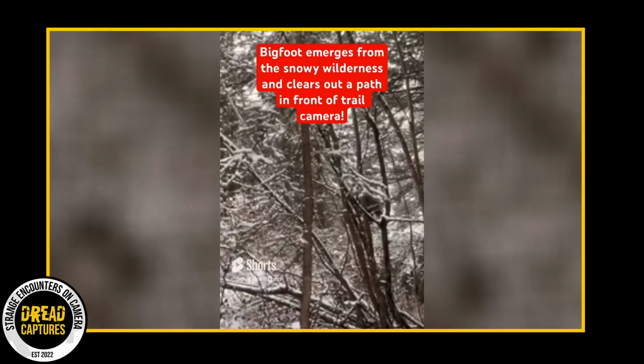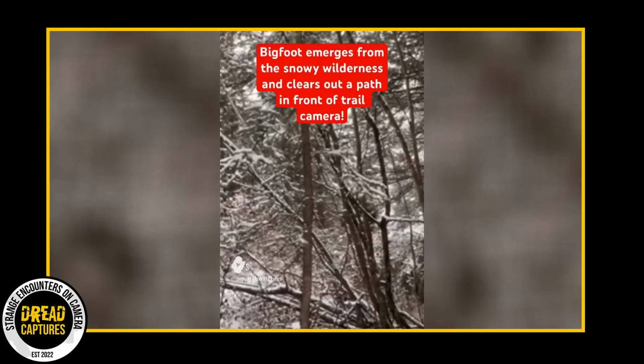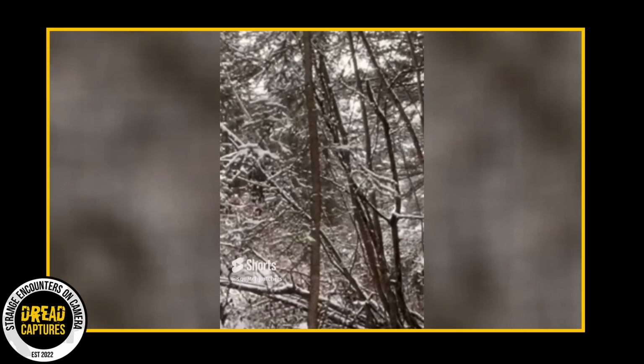This next little clip comes from Squatch Watchers, and we can see a hairy creature walking through the woods. This kind of reminds me of one of Sunny Vator's videos, but I can't quite tell. It didn't really come with much information, but it did say that this Bigfoot was clearing a path, and that the person who sent it in had noticed paths all over the back of his property.